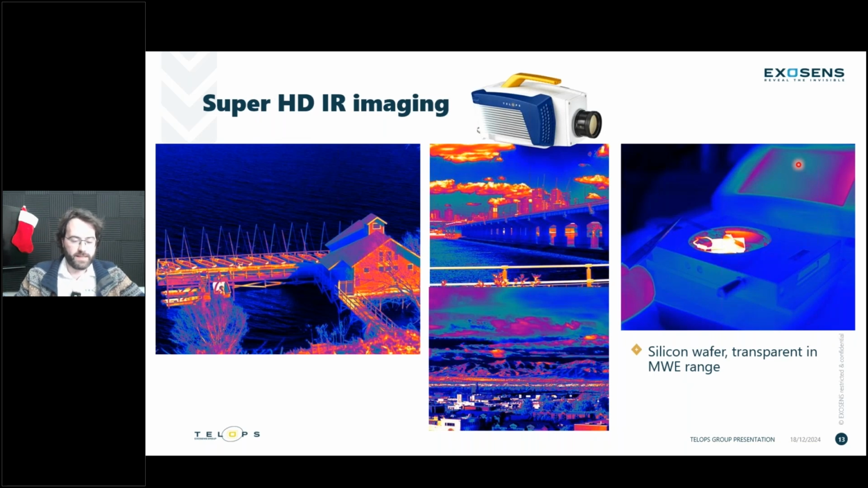This is a great example of super HD imaging. You can see the video here of a lake house in Geneva. Colleague Joseph Carrick took that. This camera has been doing the rounds, taking beautiful landscapes like we can see here, but also taking some interesting images